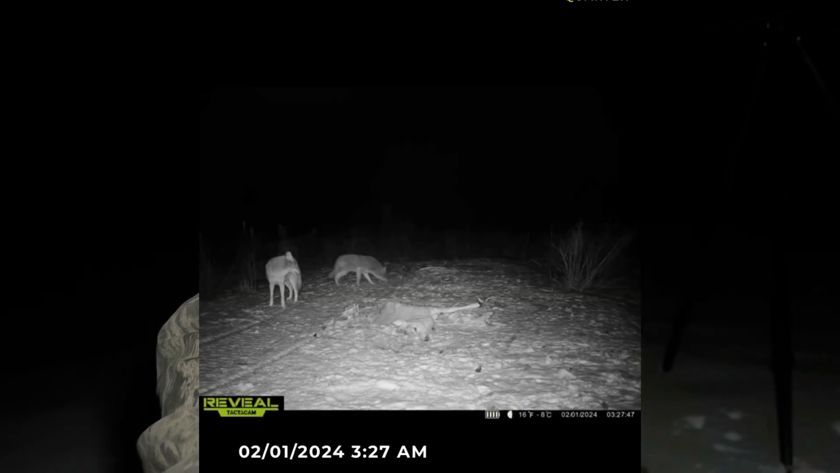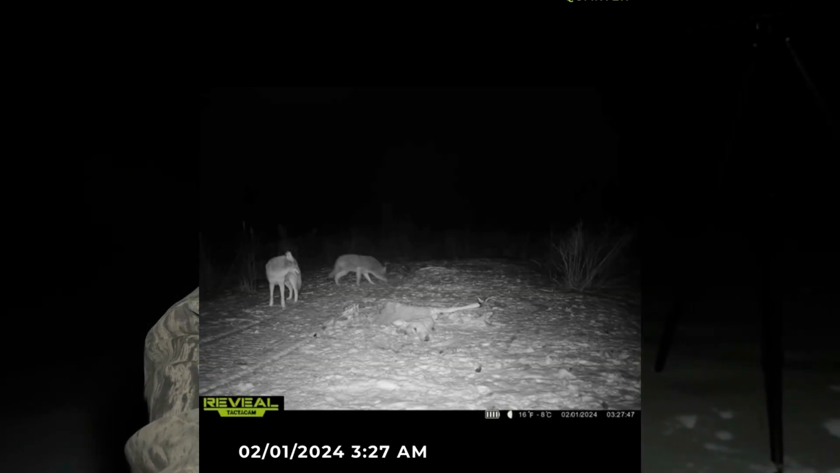But I left there around 2, got home around 3, and on the way I was getting a bunch of pictures on my trail camera on my bait site of a coyote. And as I got all my stuff together and shuffled on down here, I was getting pictures of a double. So I rounded the corner and checked it with my thermal, and there was 2 of them down there.